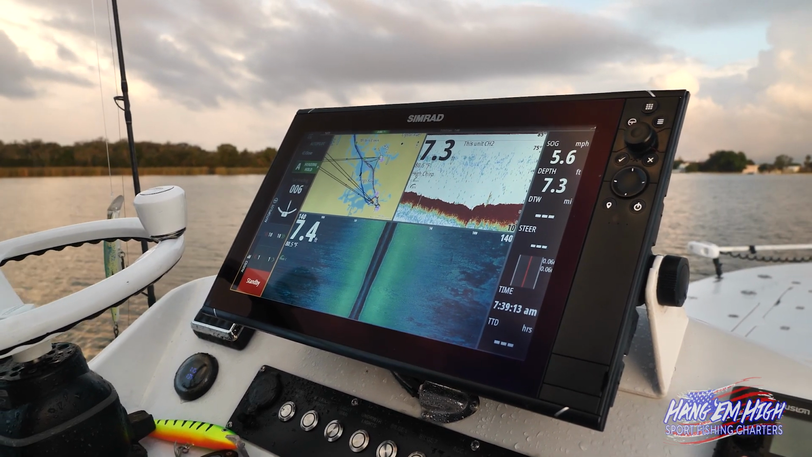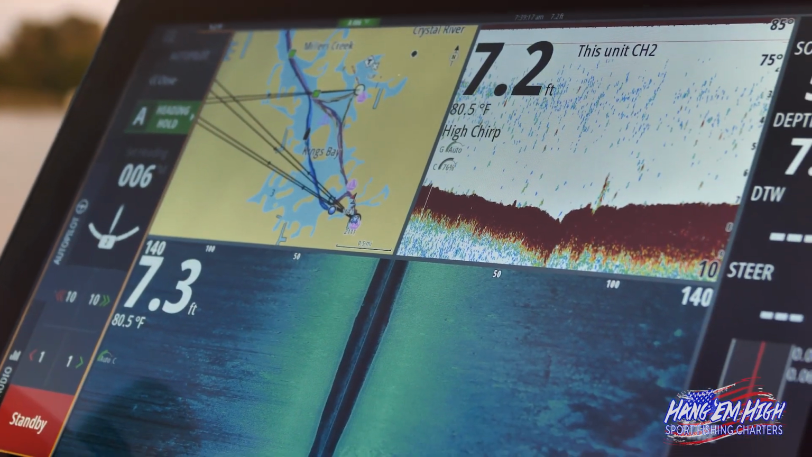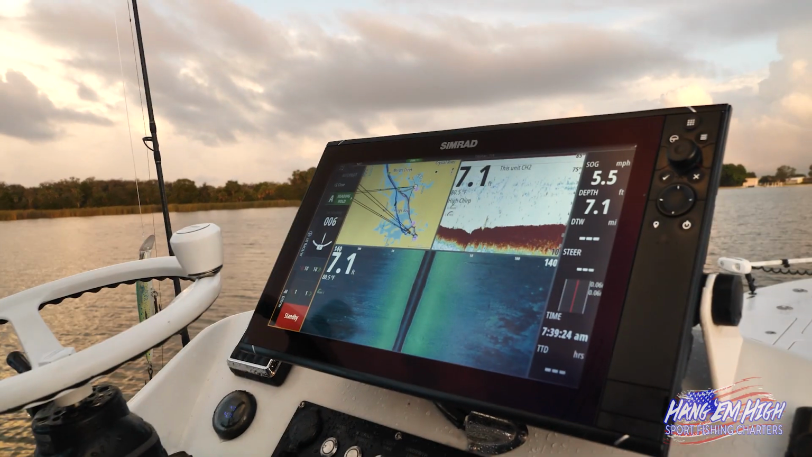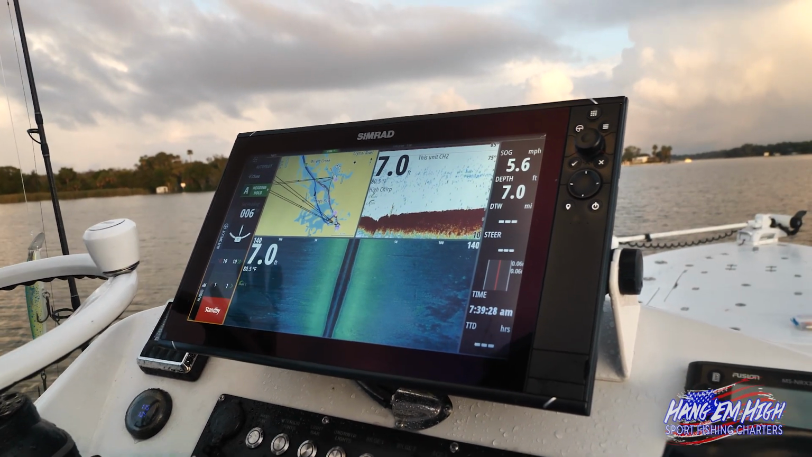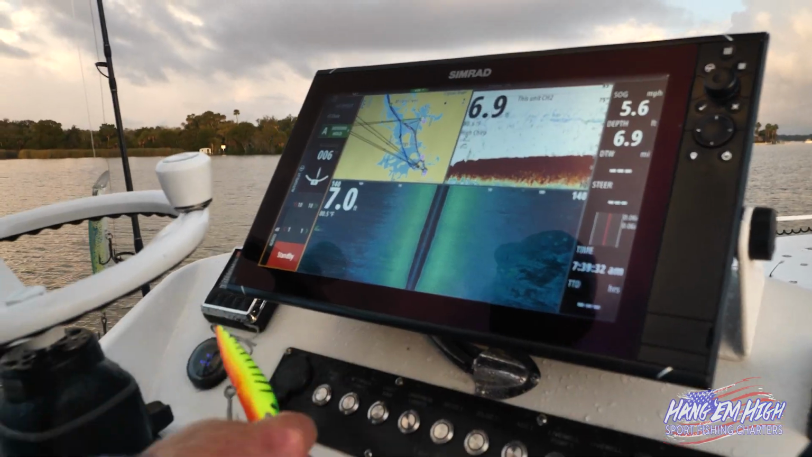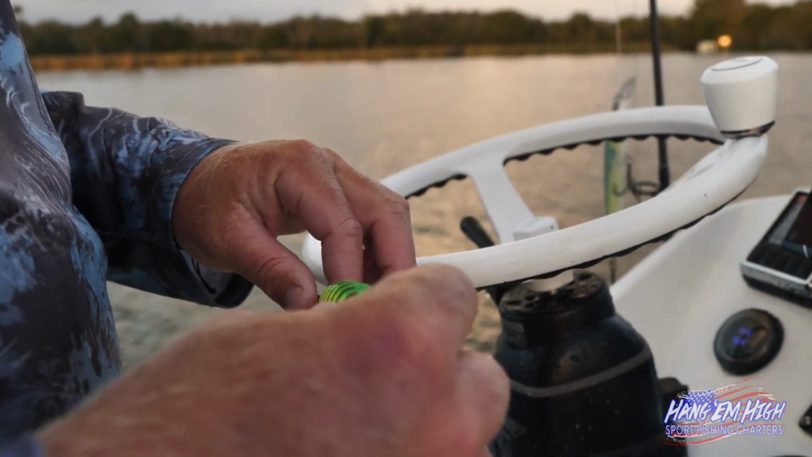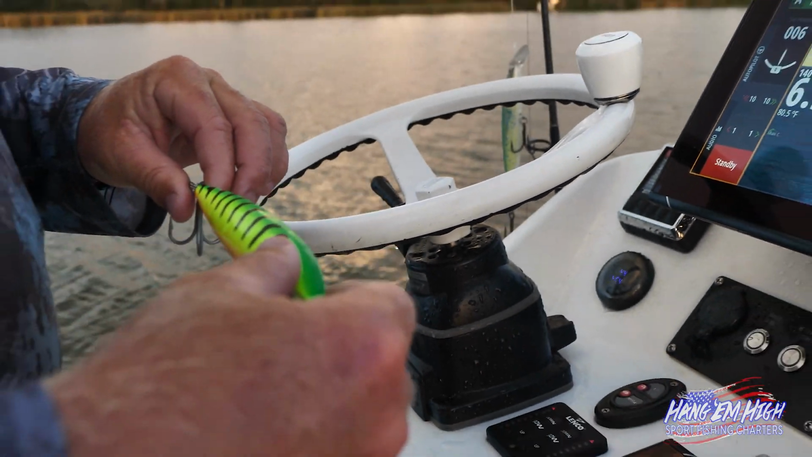On my screen, I always run my chart, my down scan and my side scan, and that really helps me to have all three on one screen where I can see everything. We're going to use this platform a little bit once we get out in the Gulf to show what we're fishing on. We may even end up breaking out the old Fire Tiger too, depending on how our day goes and how dirty the water really is. It's going to be a great day, and hopefully we will catch them up.